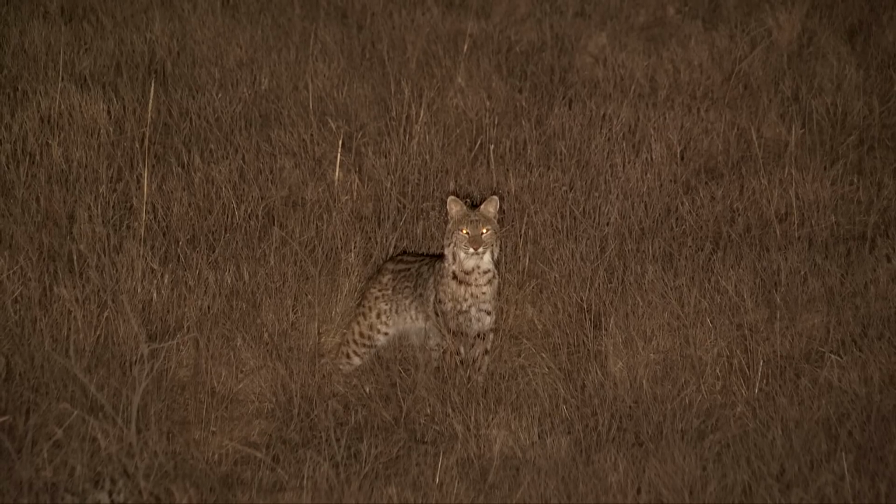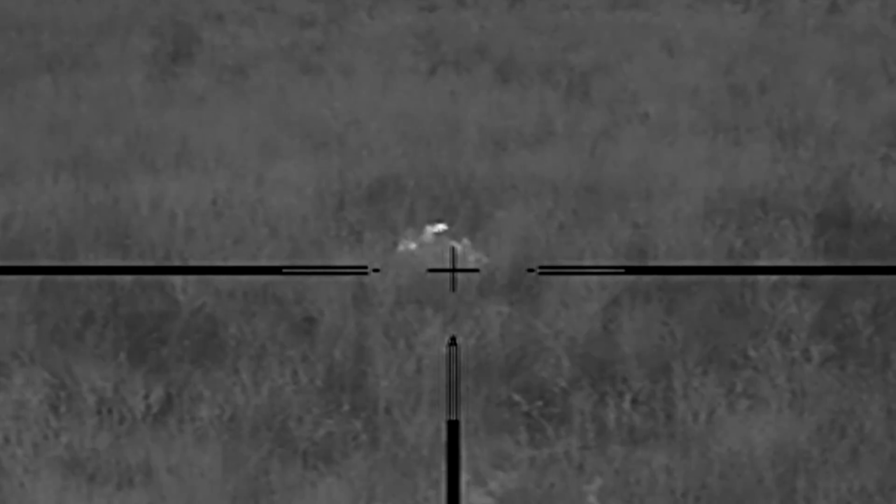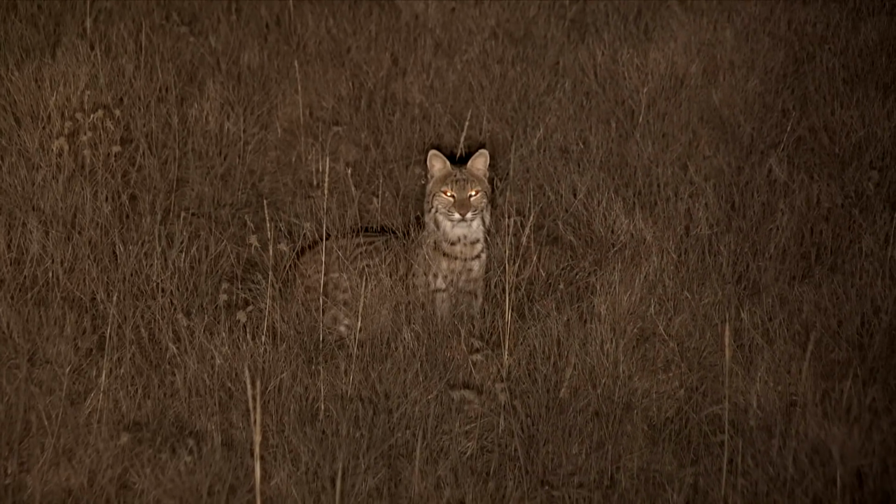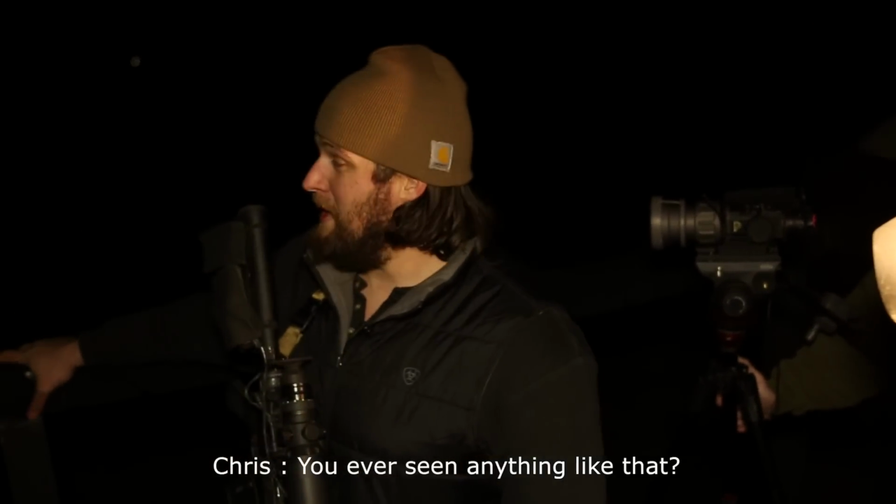Dude, holy crap, that thing was close. That cat is awesome. I didn't realize how close he was. Goodness gracious, I'll tell you what, close. Filming through a thermal is a little bit different than filming through a regular camera. I thought he was going to be 50 yards away. I'd look up and he's 15 yards away. Heck yeah, man. Good job. Thanks. You ever see anything like that? I've never seen anything remotely close to that.